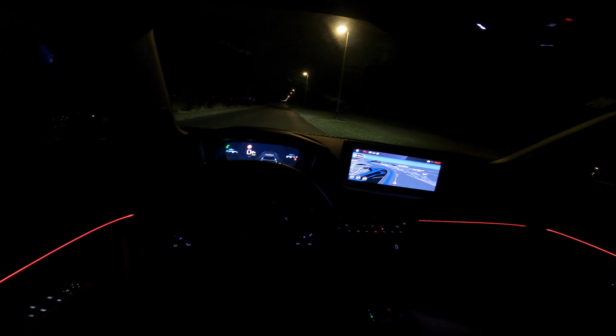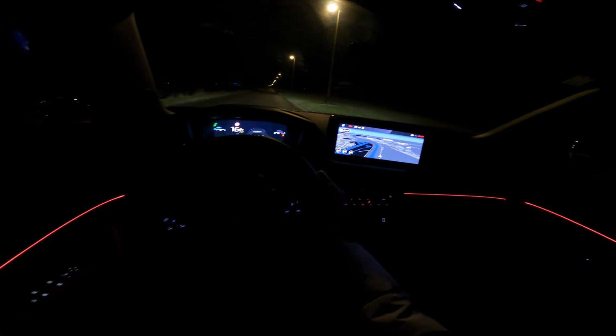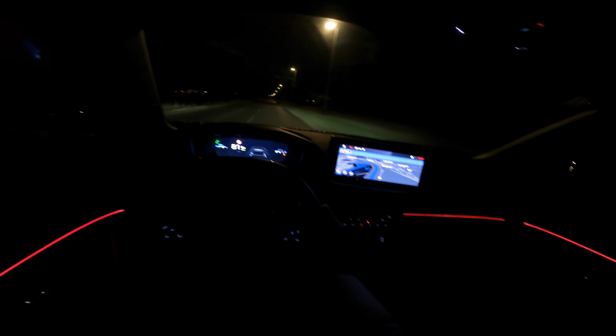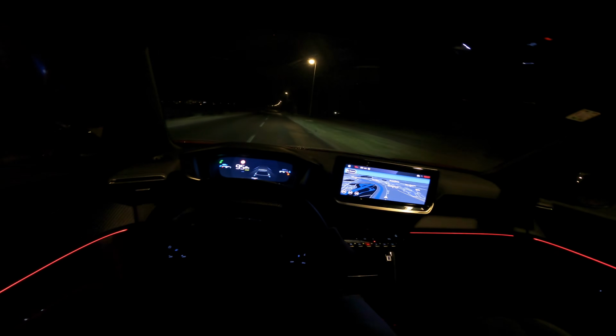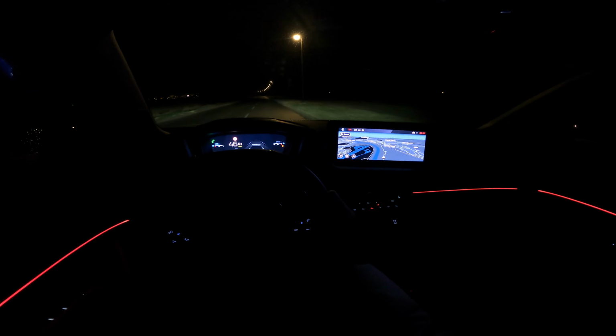Okay, so I am in the sport mode, holding the brake, punching the gas, and let's go. Traction. Brakes test. Okay, that was okay, not bad.